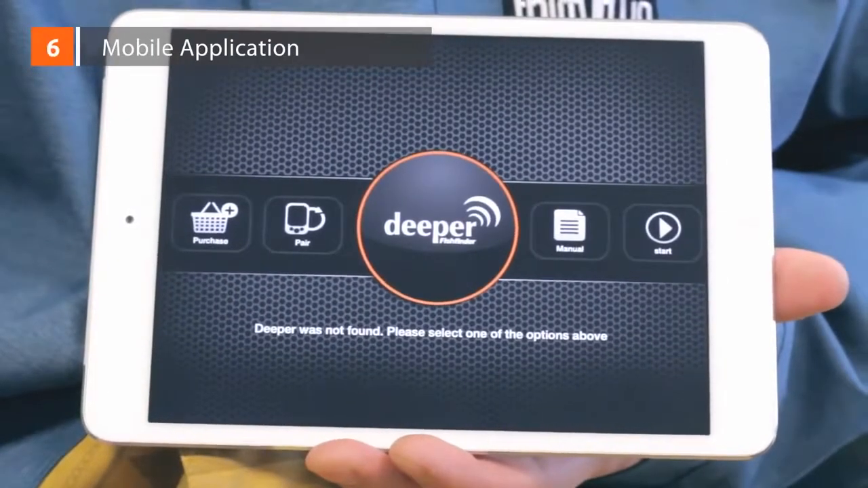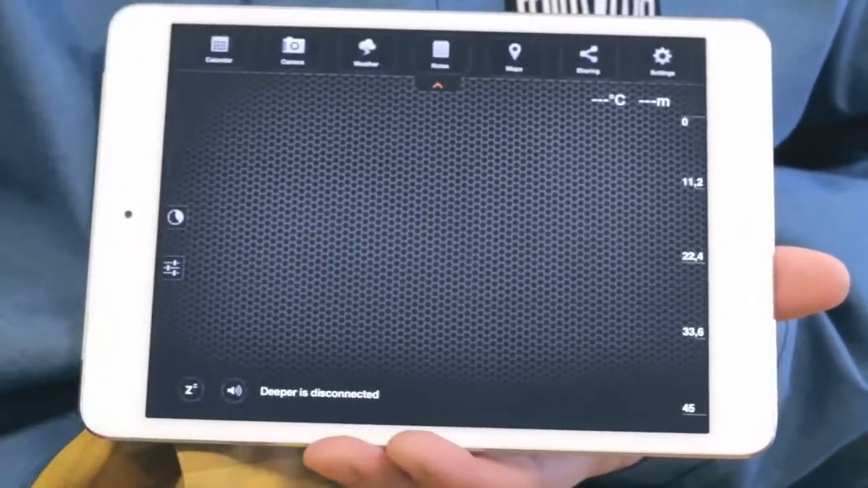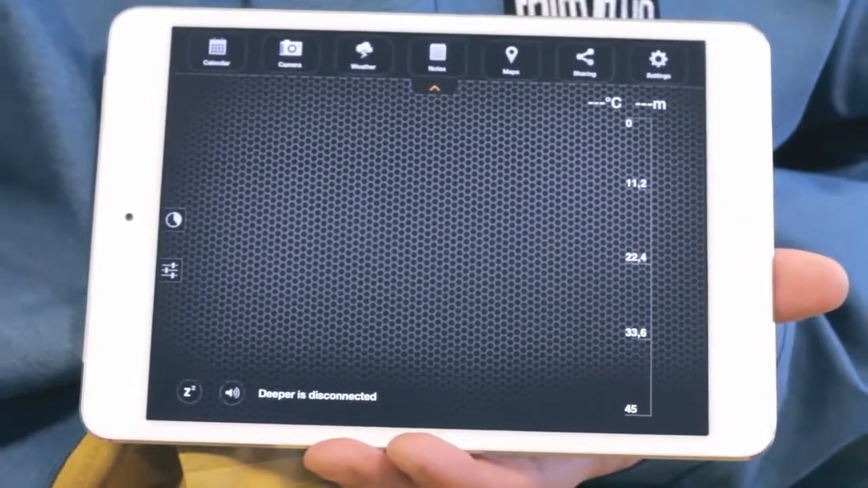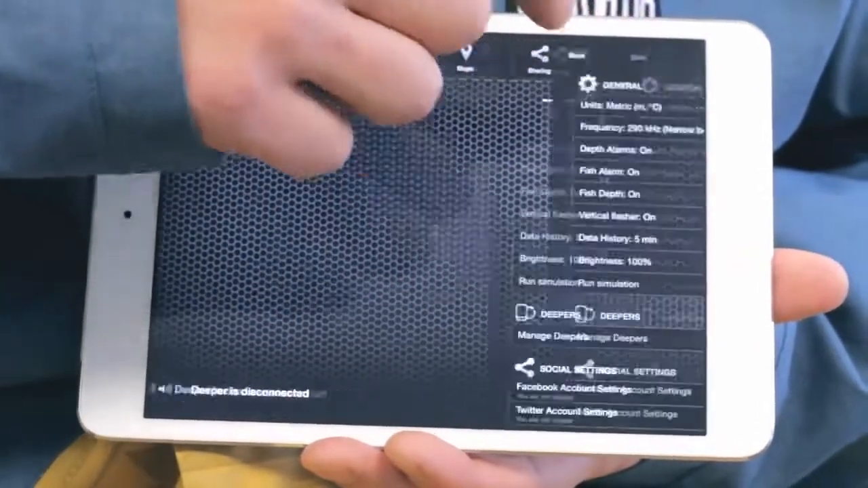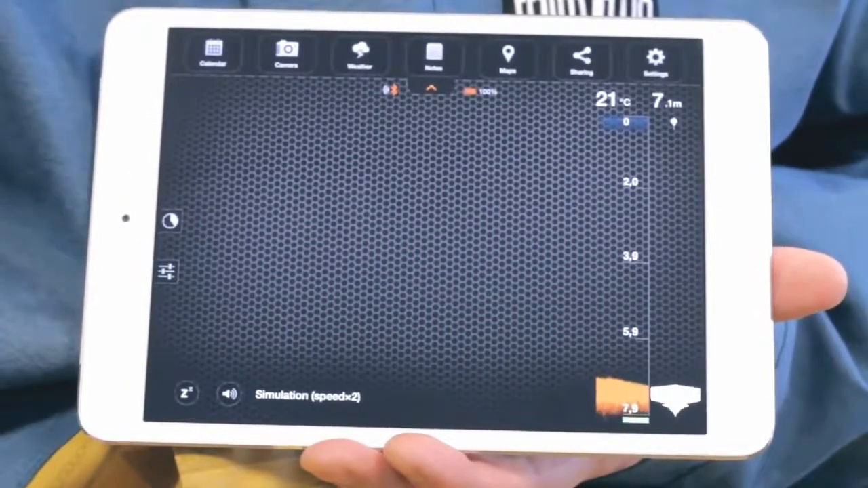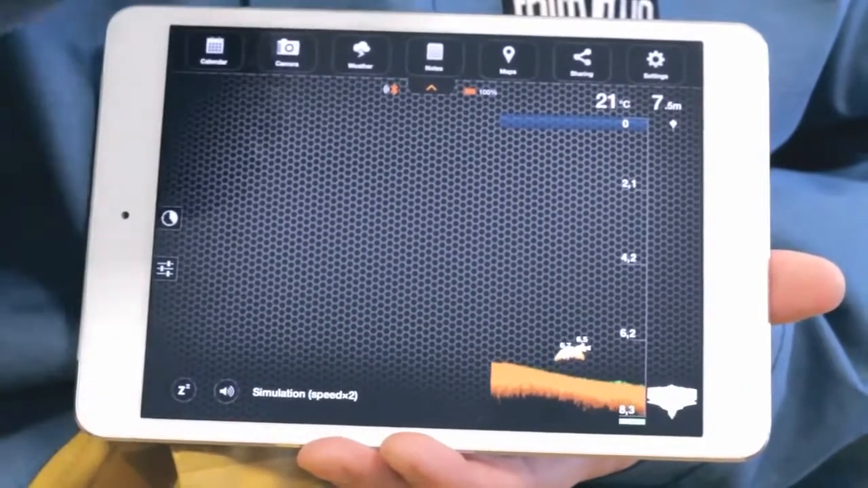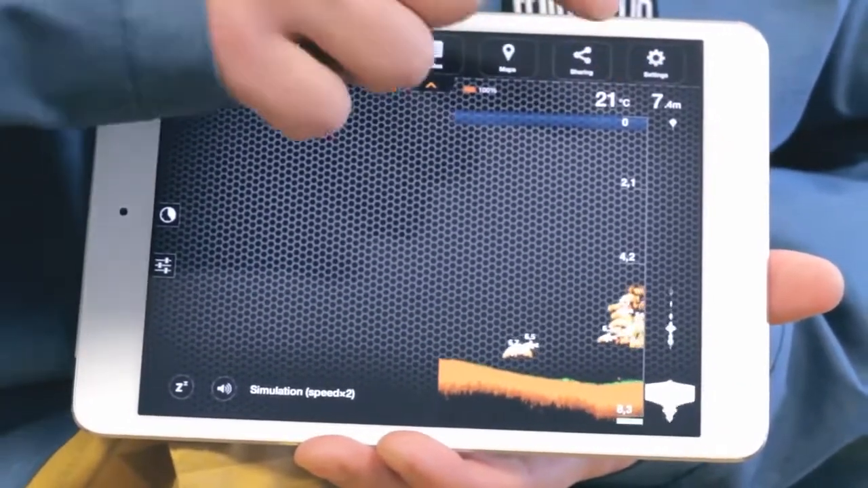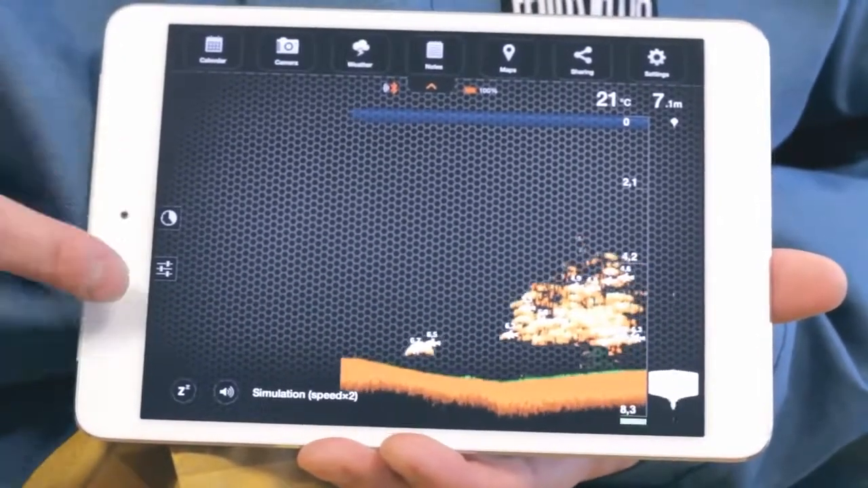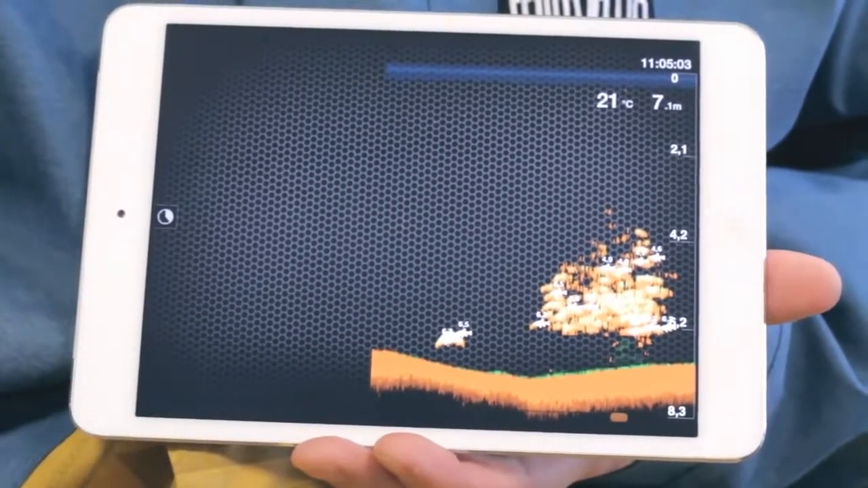Application. When you launch the app for the first time, click Start and you'll see the main sonar window. If you'd like to see how readings will look, simply open Menu, click on Settings, and push Run Simulation. On the right-hand side of the screen is the depth scale and the vertical flasher. The top right of the screen shows the maximum depth of the water as well as the surface temperature. On the left-hand side of the screen, you'll see the History tab and some sonar settings. The History feature allows you to see all the data for the last 15 minutes.